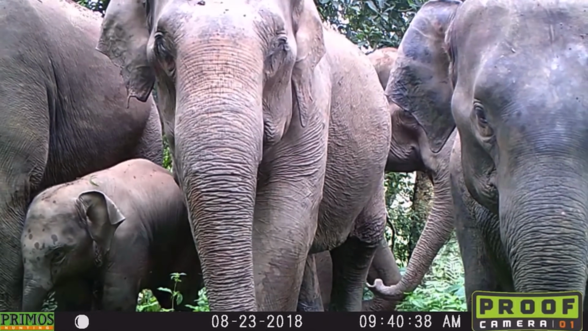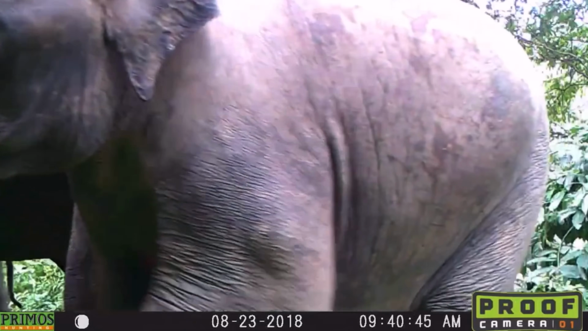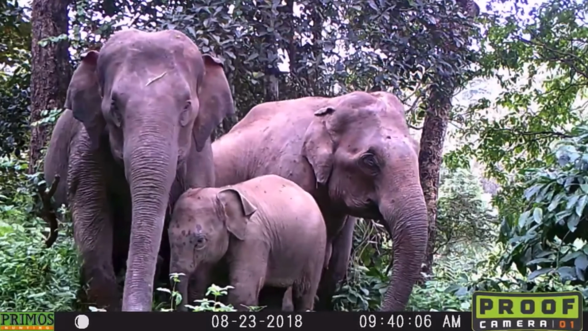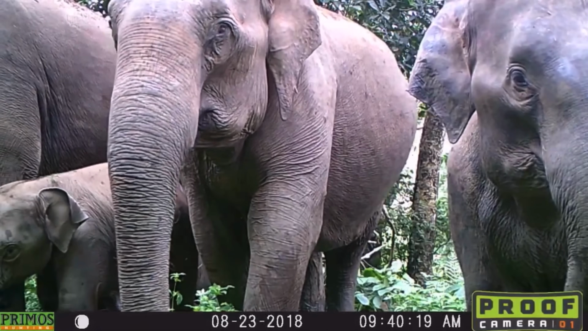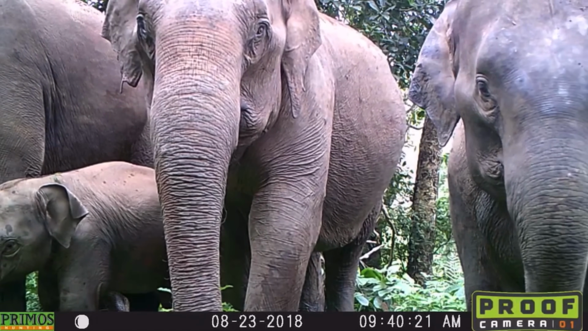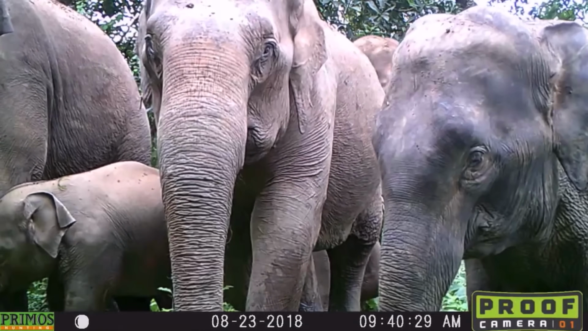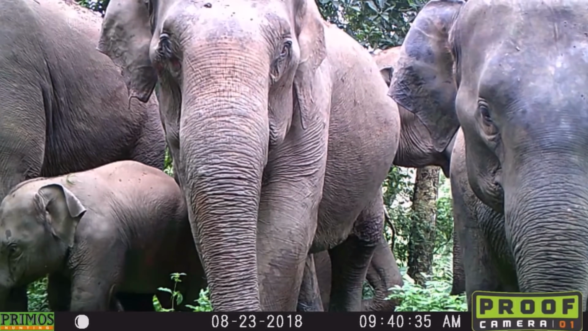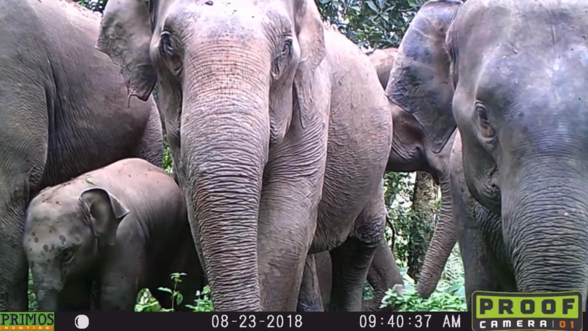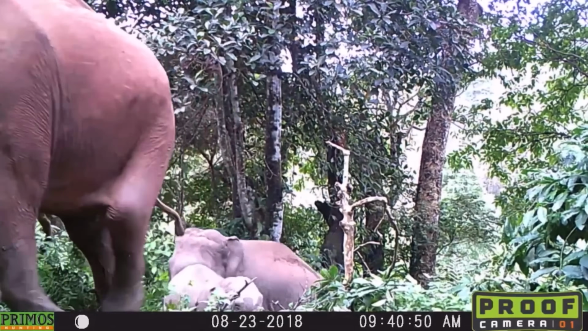These animals are smart and immediately take notice to this foreign device. And you can tell they're on edge. They all get up very close and just stare at the camera. But luckily, trail cameras are just cameras and are not harmful devices, so they eventually just walk away unharmed. But man, just look how big these beastly animals are. I gotta be honest, they definitely look a lot scarier up close like this.